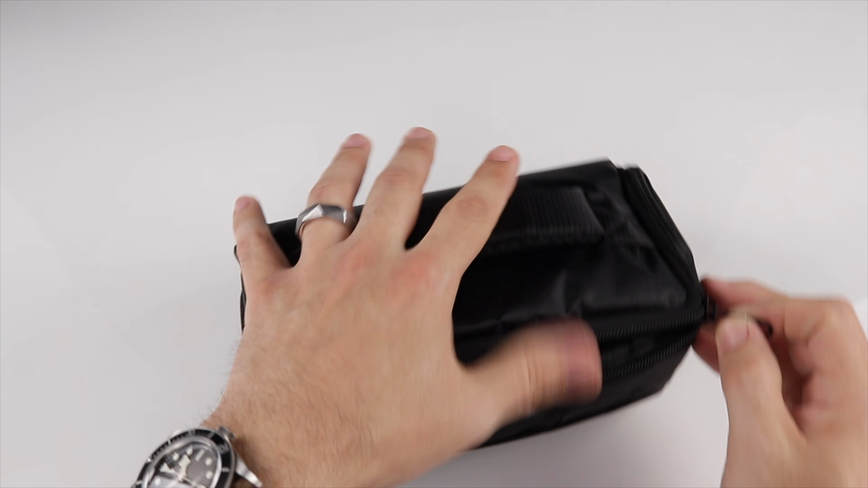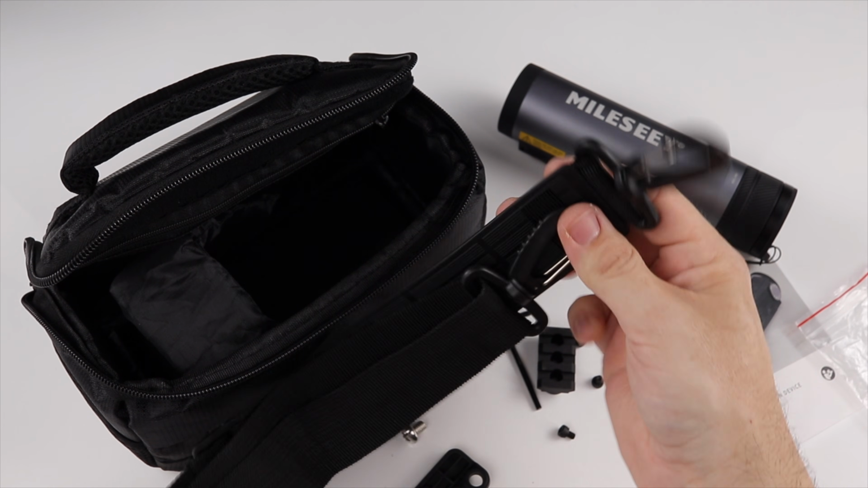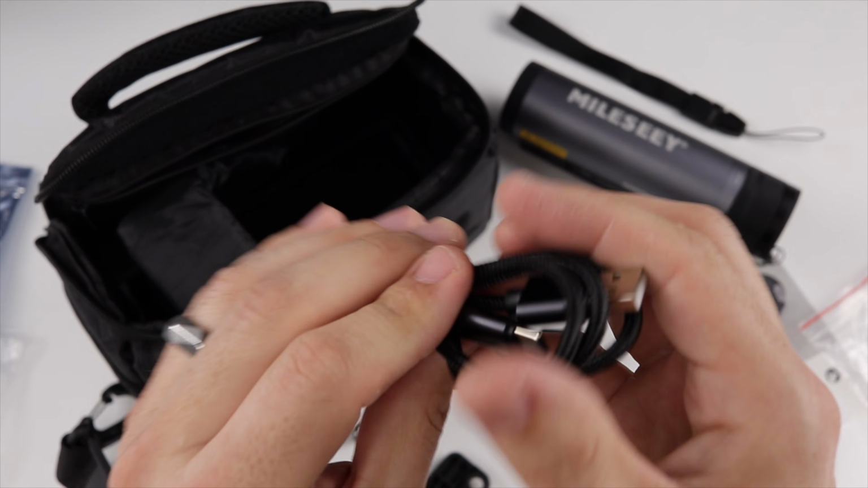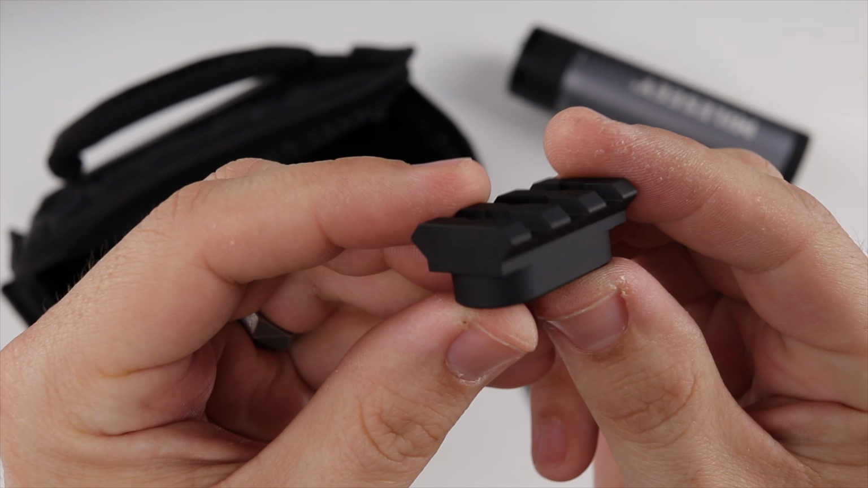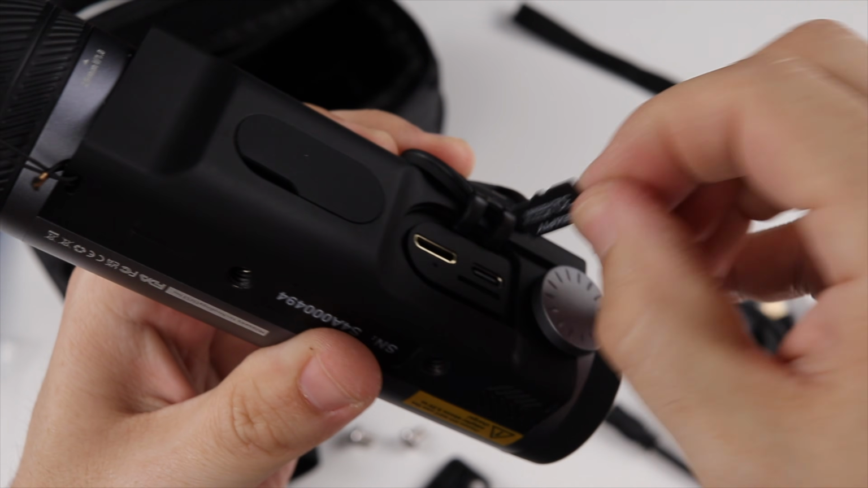Now, unboxing the TNV30, we see that the package includes a soft shell carry case, a carry strap, mini HDMI to full HDMI cable, USB charging cable, mounting bracket, Picatinny rail adapter mount, and there is a micro SD card included and installed as well.